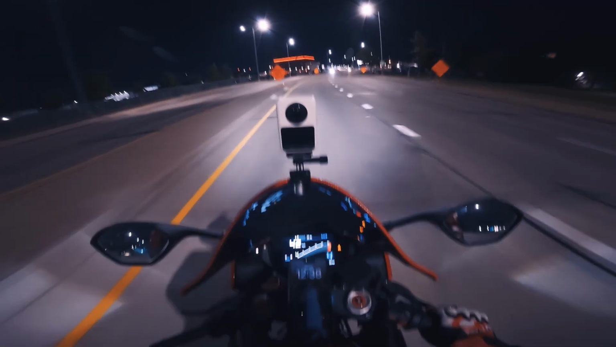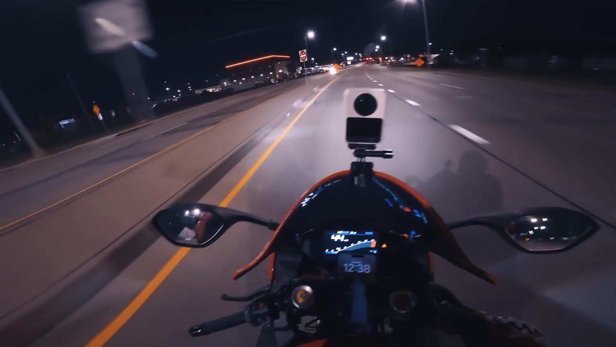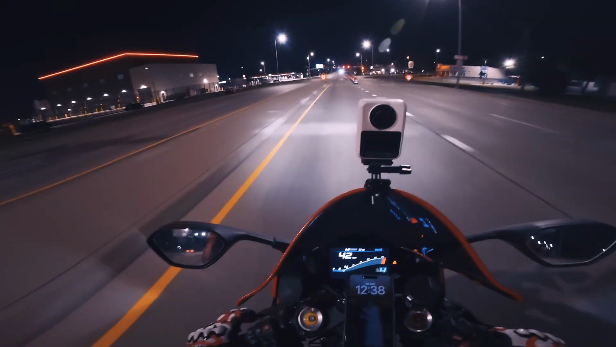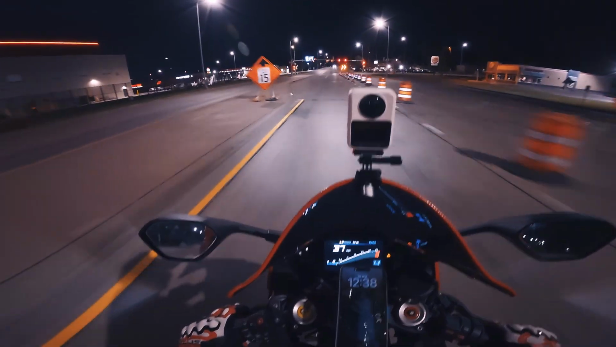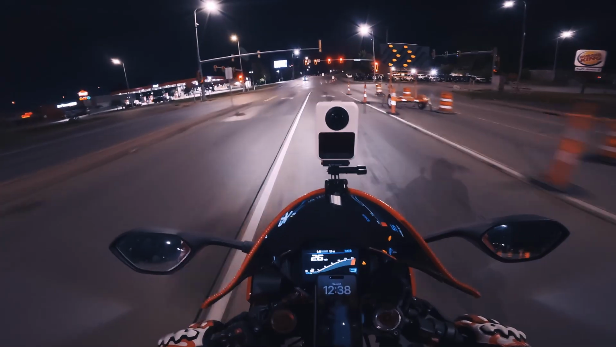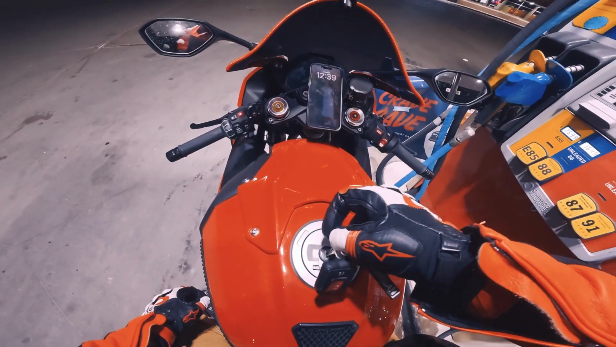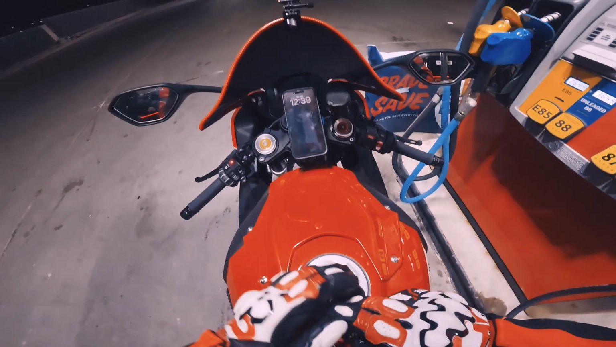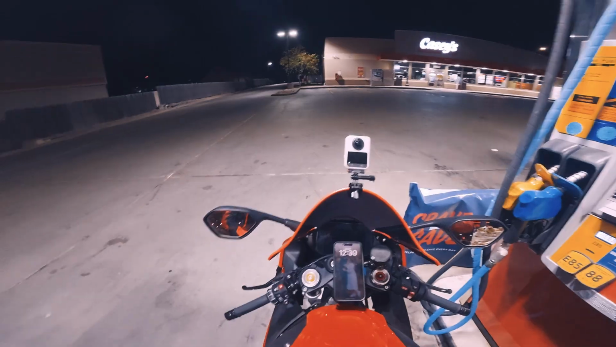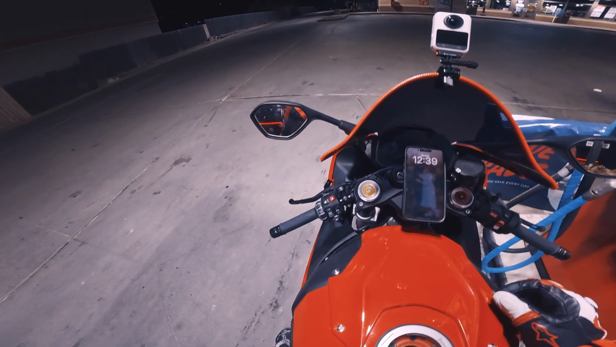But we're gonna pull off here and get some gas. If it's open, that is. I hope it is. I mean, we got enough to get home either way, but I'd prefer to get gas. But yeah, guys, overall, life is good. I just enjoy coming out for these late night rides. Nice and quiet. The city's nice and calm.